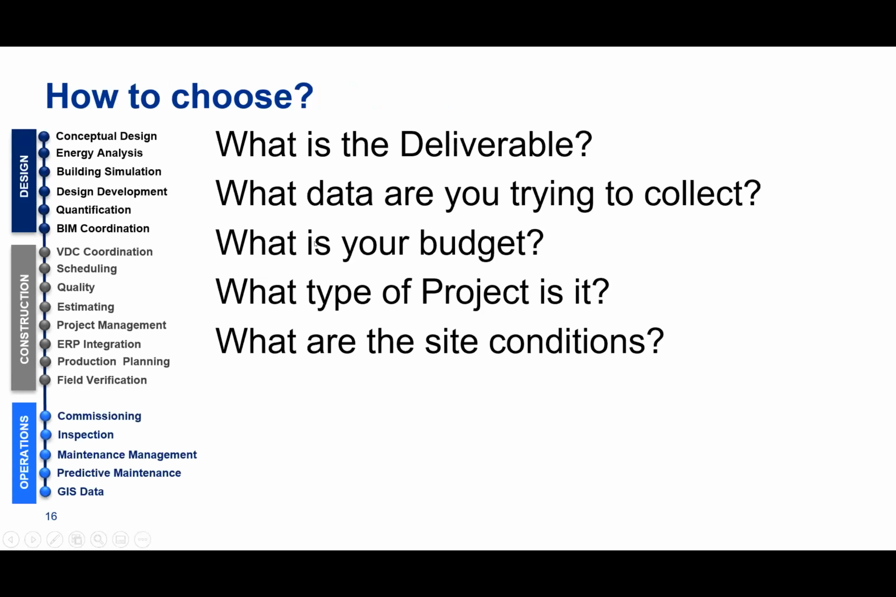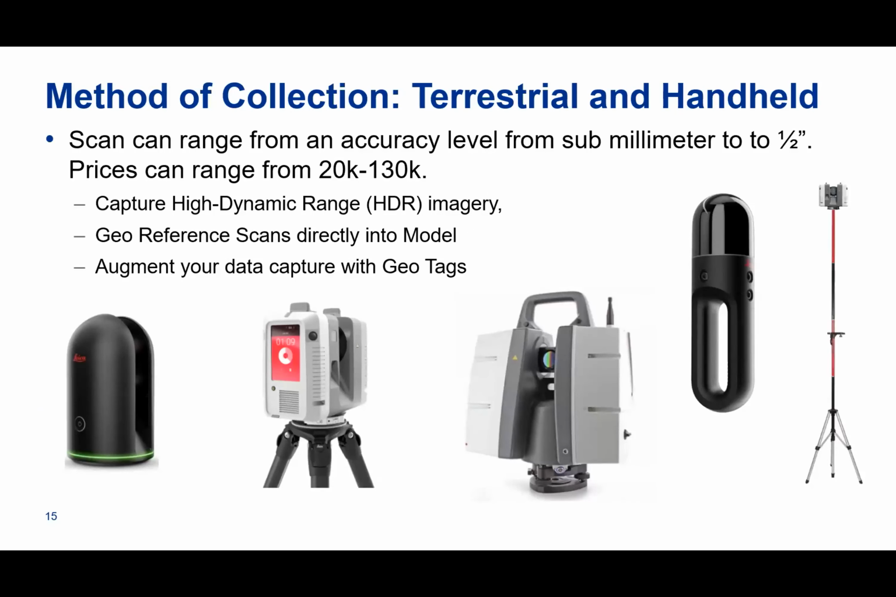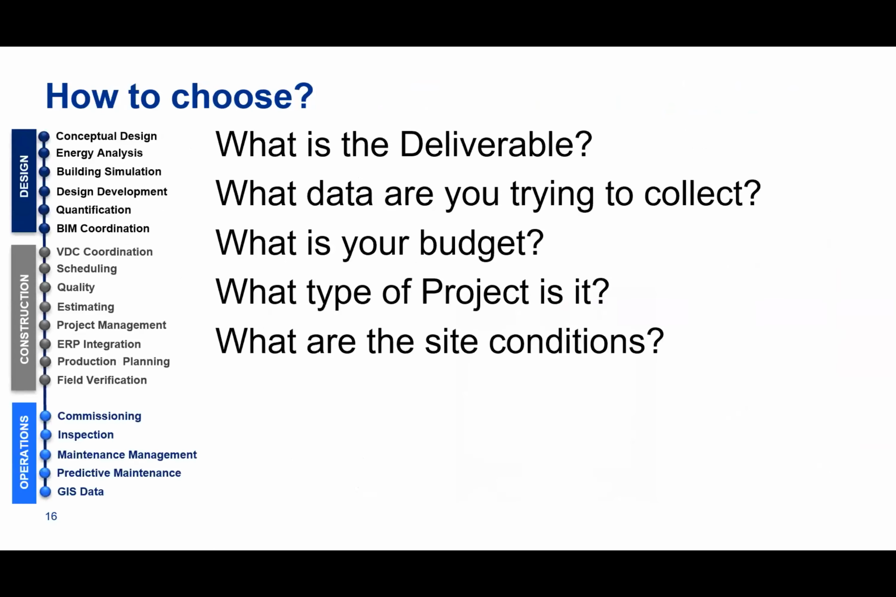And then all of those questions, once they get answered, we start to narrow down to the type of hardware that will best suit what it is you're trying to accomplish. So when it comes right down to it, no matter what you're using, whether it's a 3D camera or a P50 that can shoot a kilometer away at 1/8 inch accuracy, they all capture an image. It's just what best suits your project.